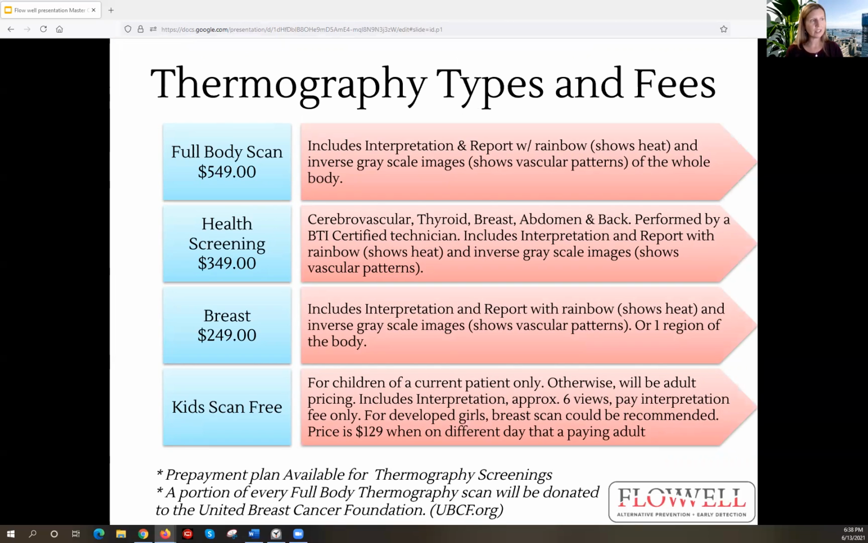There's also the health screening, which is the upper half of your body, front and back. With that scan, we get the face, thyroid, breast or chest, abdomen, and back. So there are no extremities with that one, so you miss out on what's happening with the arms and the hands, the legs, and the feet. Then there's also one region of the body, and the most popular is the breast scan.